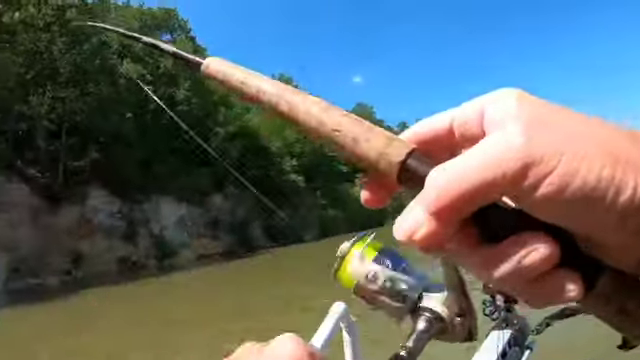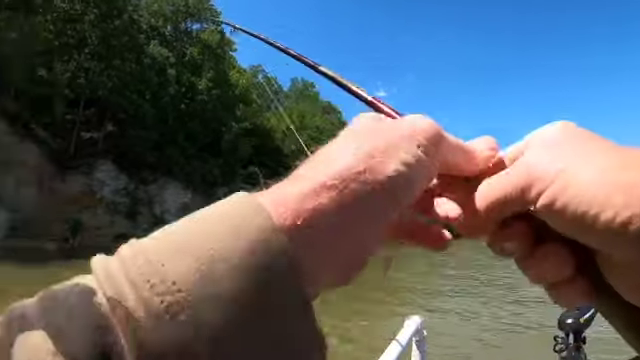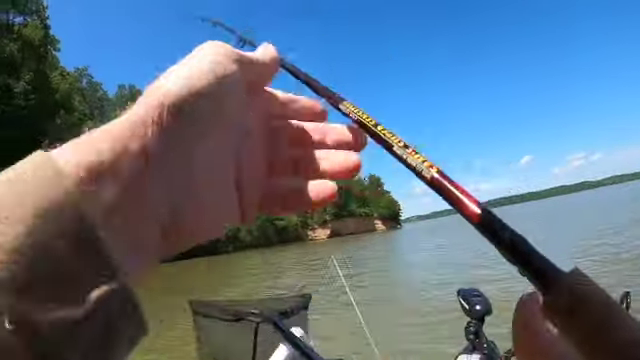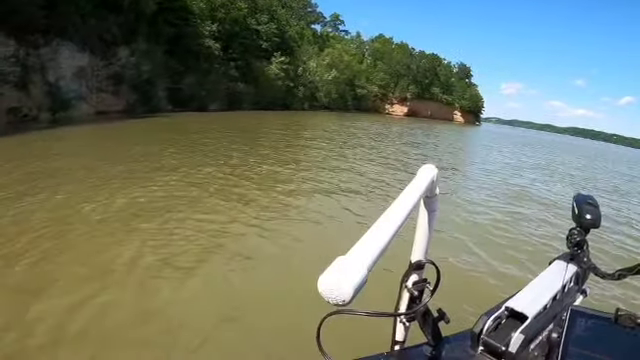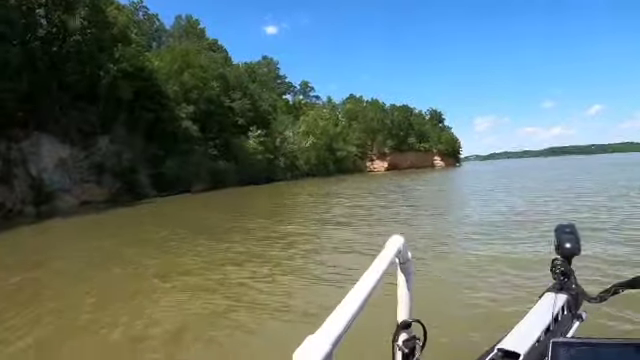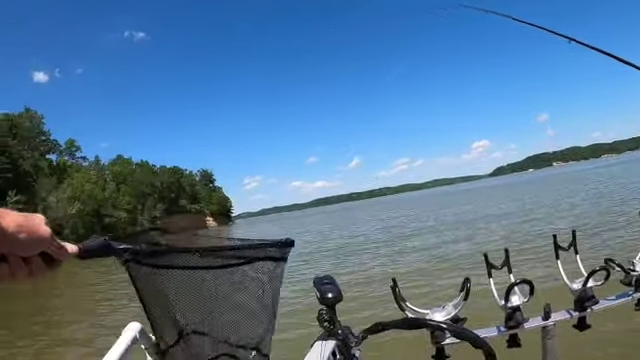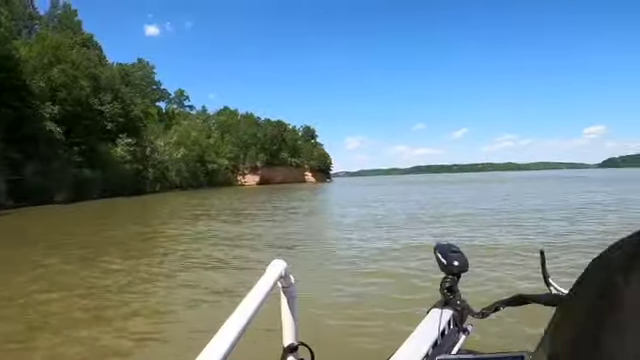Well, we did get one out of there. I think he was... there was a big one right there, and this little one came up and stole it from him. But that's okay. That's not a real little one. It's probably big enough to have participated in the spawn. He sure is jumpy. Anyway, get him off, go back and try that big one again.